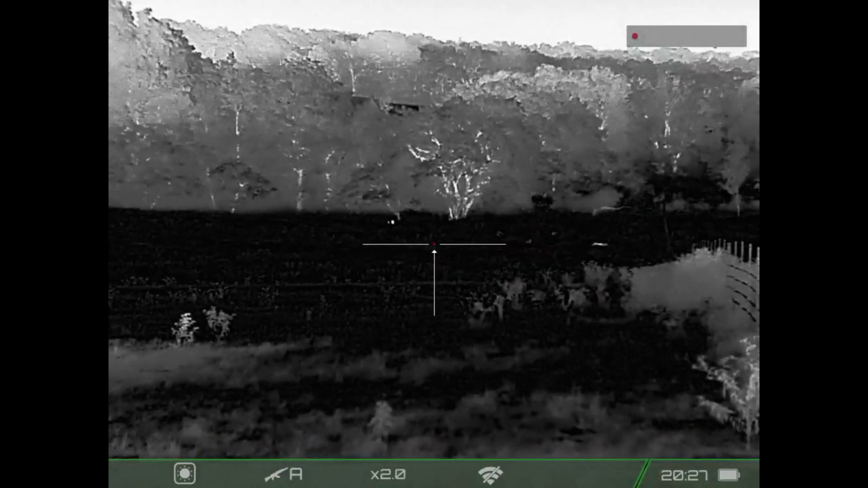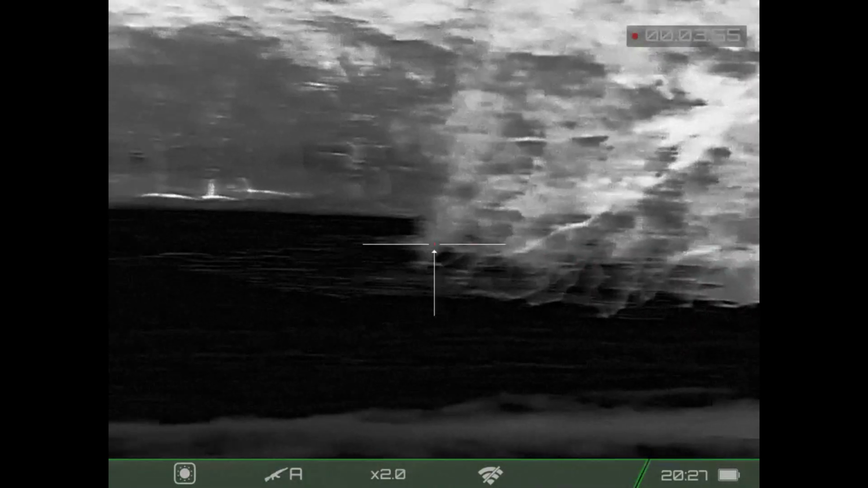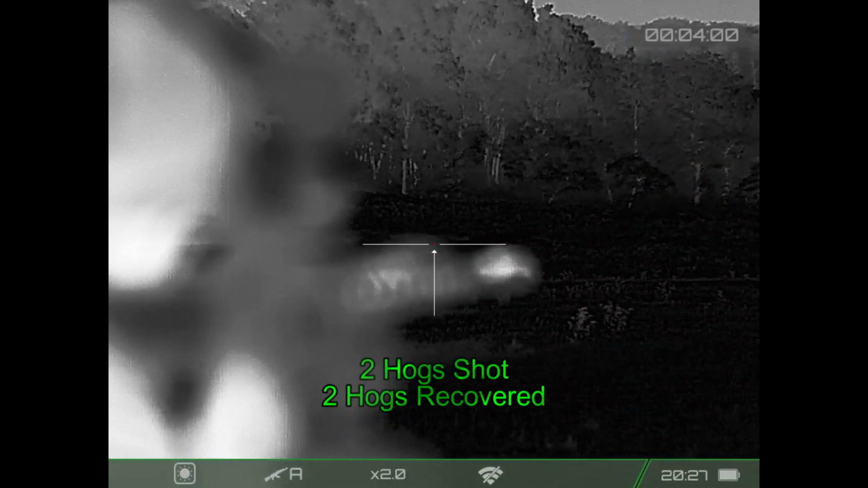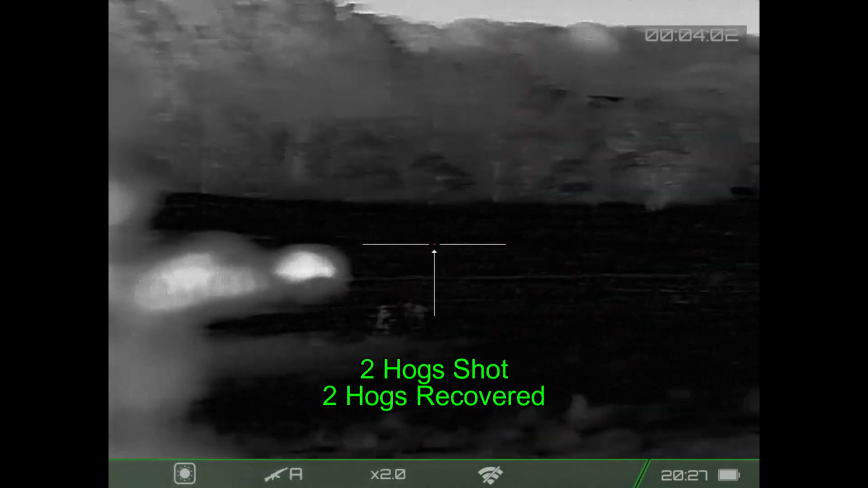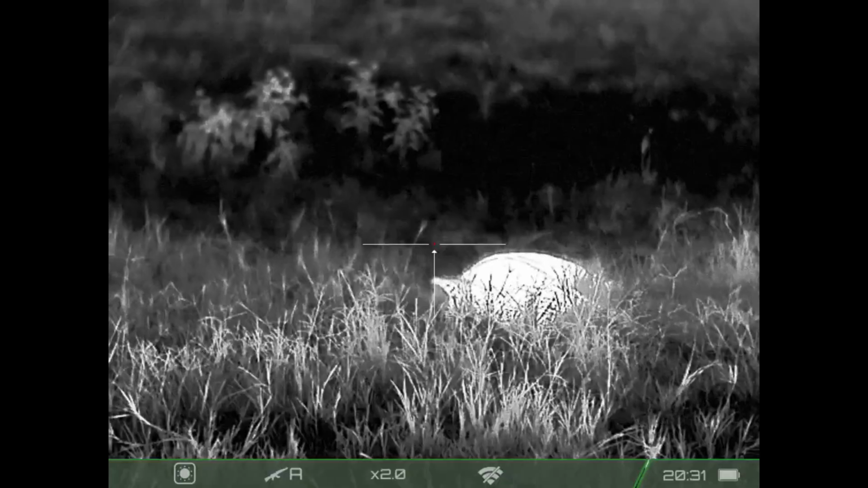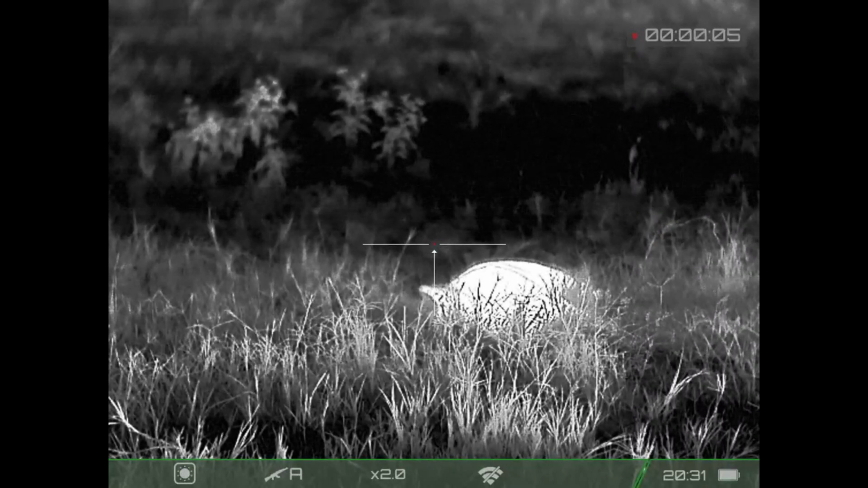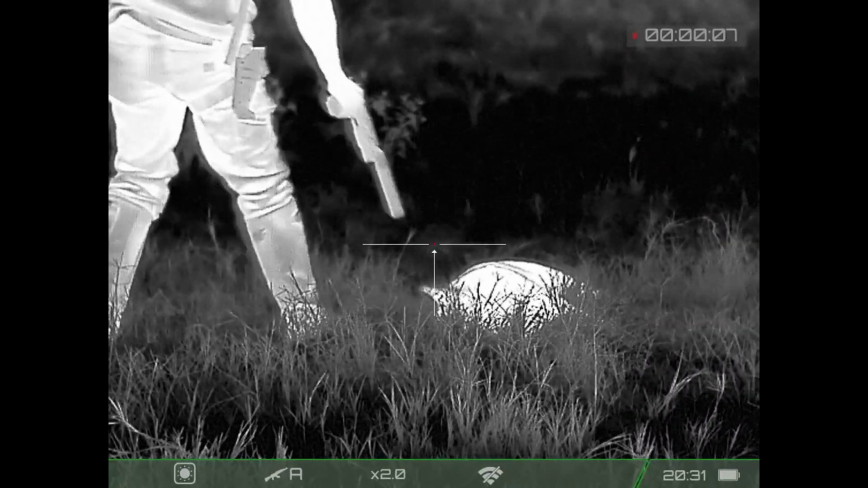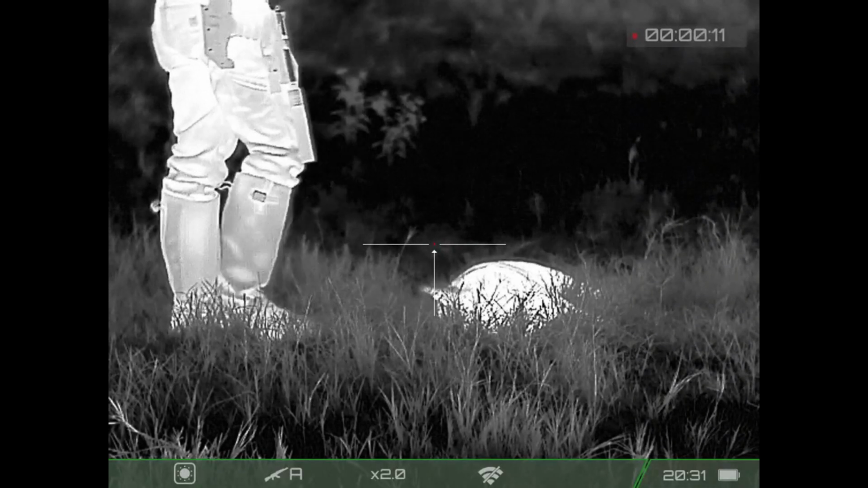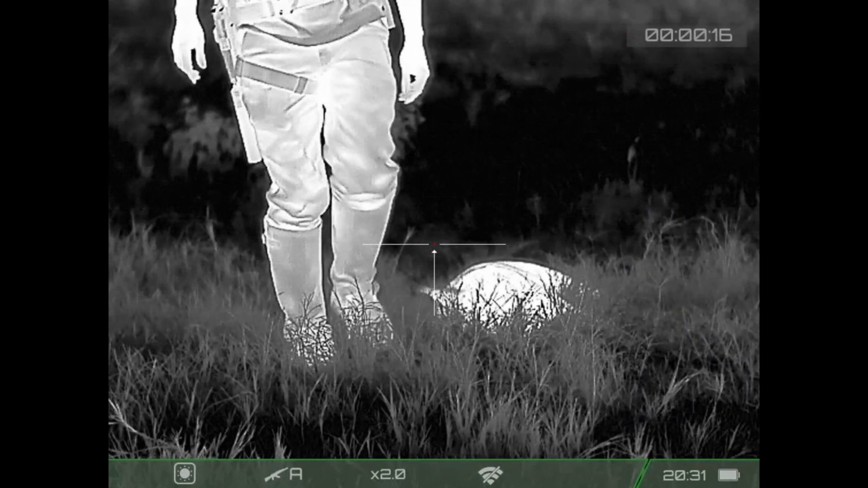Shot number 3 connected. And I think shot number 4 was a miss. And we're done. Is it still alive? Very good.